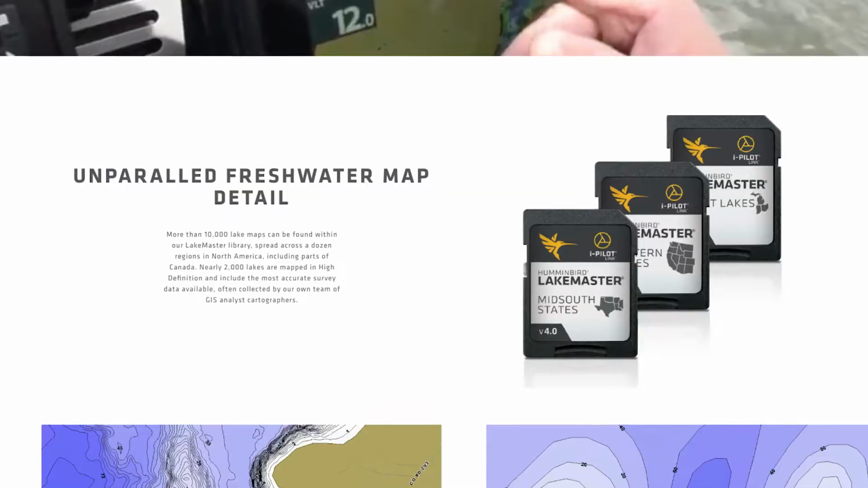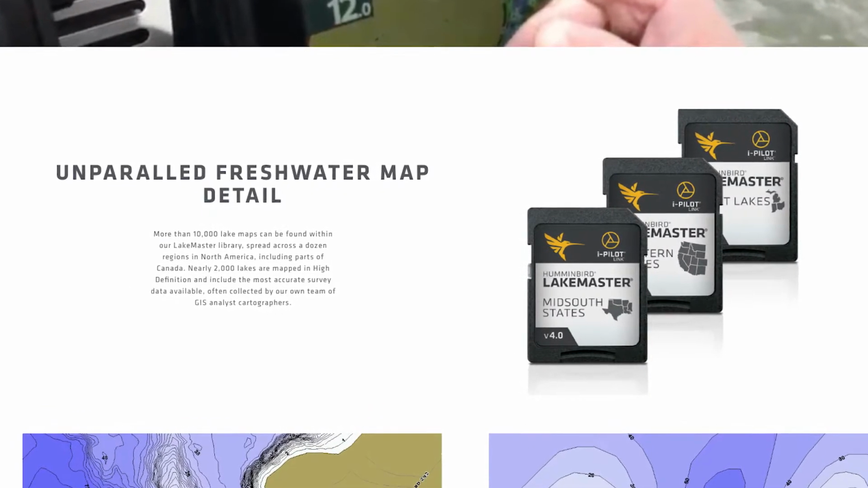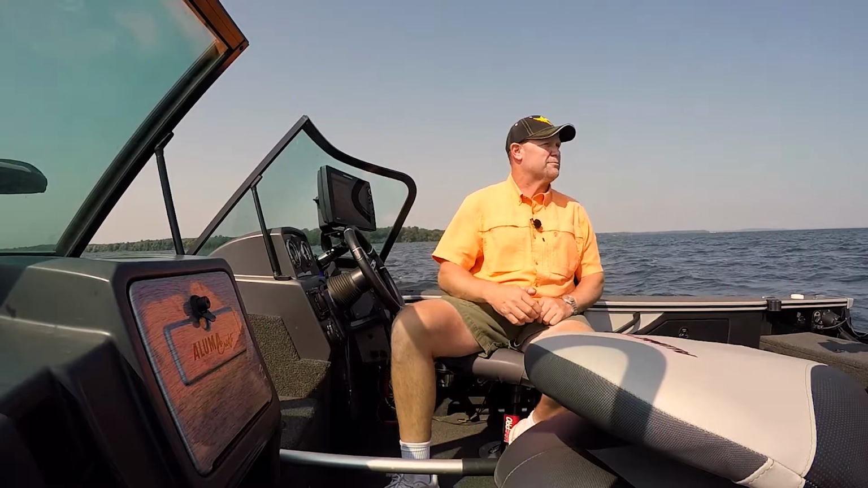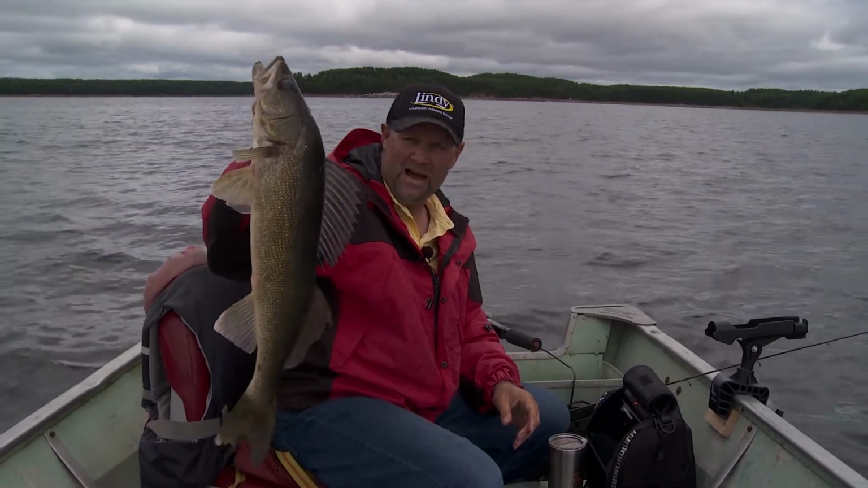Man, I'll tell you what, they have the exclusive Lakemaster mapping systems that you can put into these units, and they're the best. They're just flat out the best. But what about those lakes? What about those places I go where I don't have a Lakemaster 1-foot contour map? And I want one. I've become so reliant on these maps, whether I'm in Canada, no matter where I'm at. If I don't have that 1-foot contour map, I'm a little bit lost. I don't fish as well.